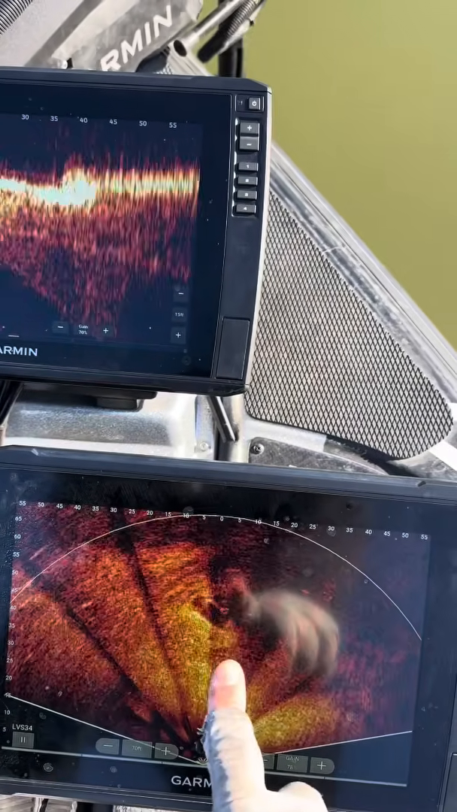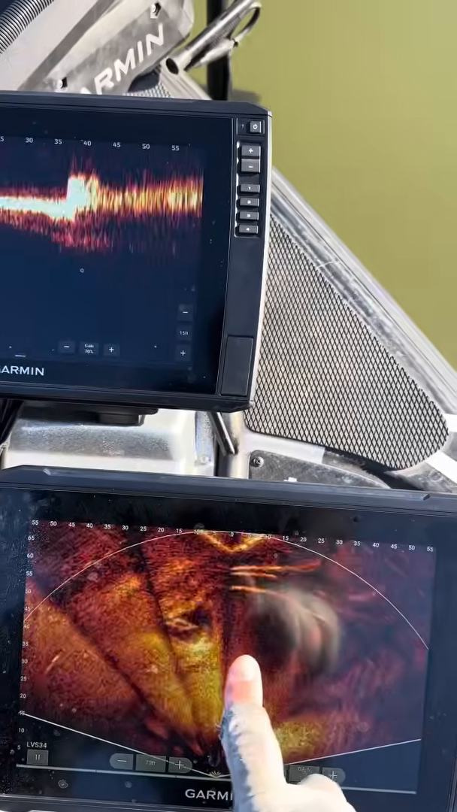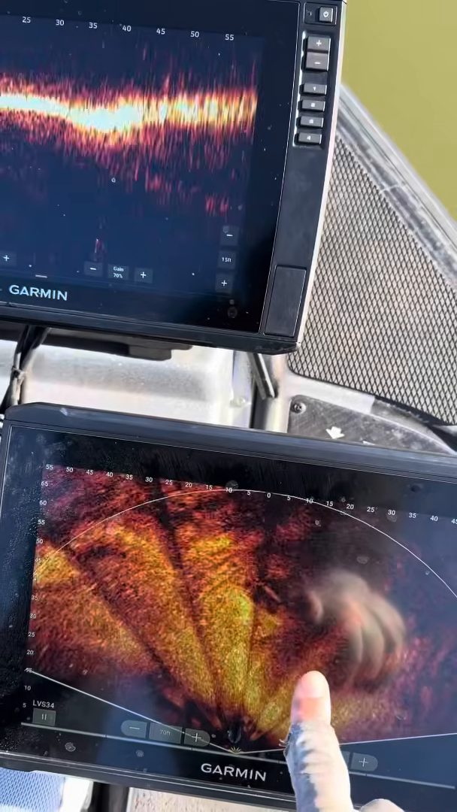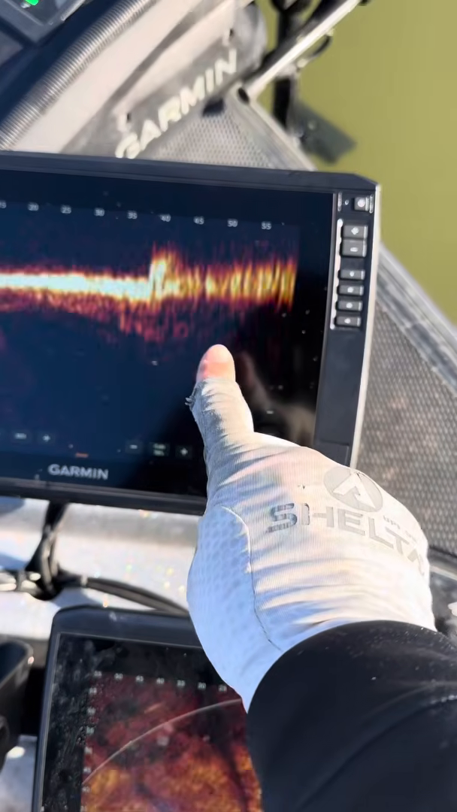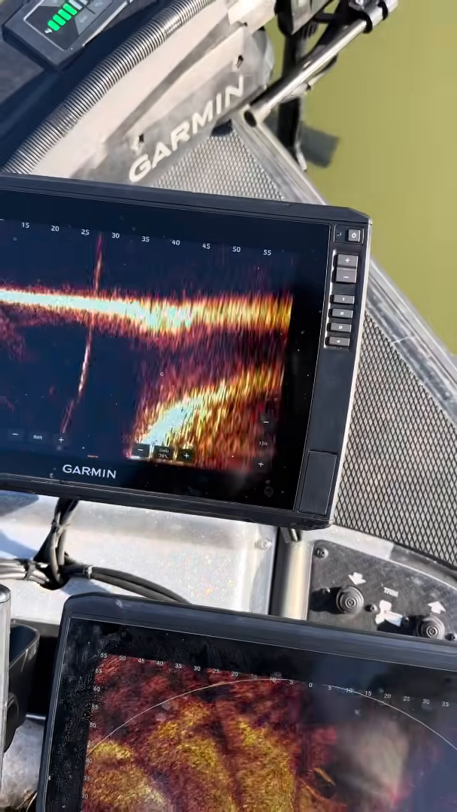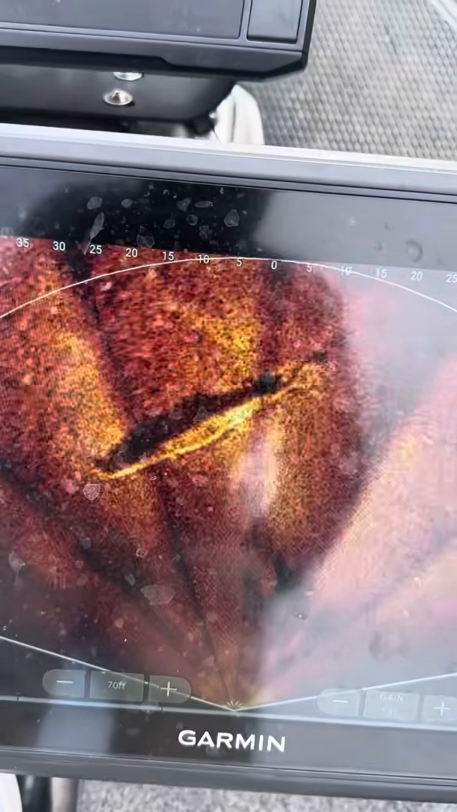What we have here is a sunken boat. I'm pointing to it on the perspective mode. Pretty easy to see what it is. When you look at it in the forward mode, it kind of lays it out, and you'll see in a later scene, you can see it a little better. But that perspective mode really makes it pop.